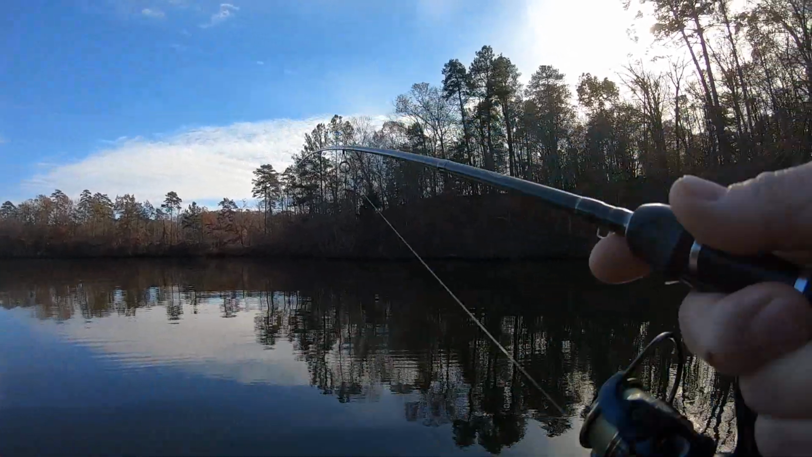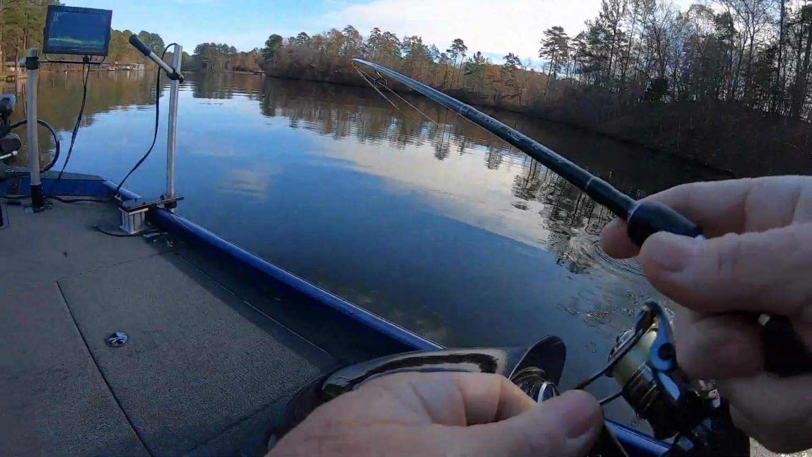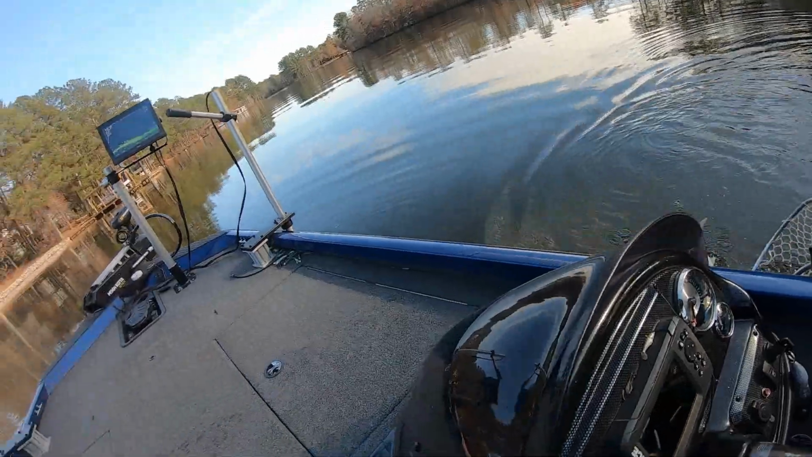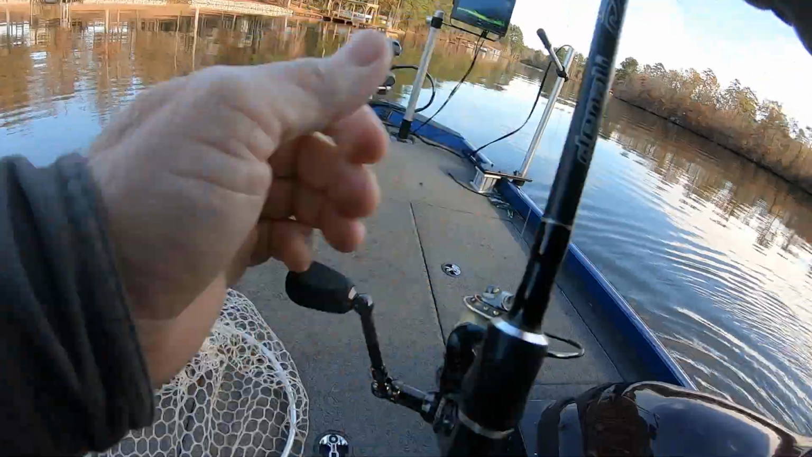These people are like, why he's in the middle of the lake? I'm in the middle of the lake, that's where the fish are. But I tell people that and they go like, you're in the middle of the lake? You're not catching them off treetops? You're not catching them off docks? No. This time of year, they're in the channel.